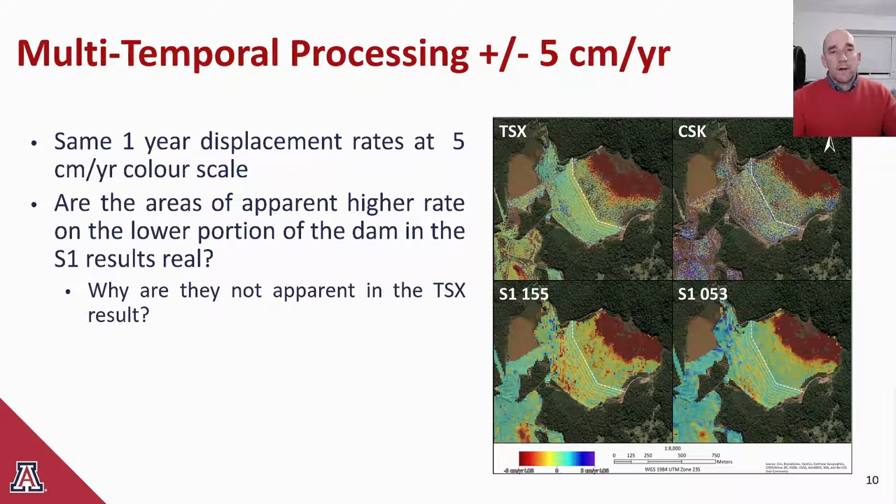The Sentinel 053 track shows lower noise as well as what looks like displacement signal on the lower portion of the dam. This had some research groups quite excited. But when tested using signal to noise ratio metrics, we find that this signal is not statistically meaningful, and we're forced to conclude that this area wouldn't have been marked as displacement in either a rapid report or a longer term analysis.